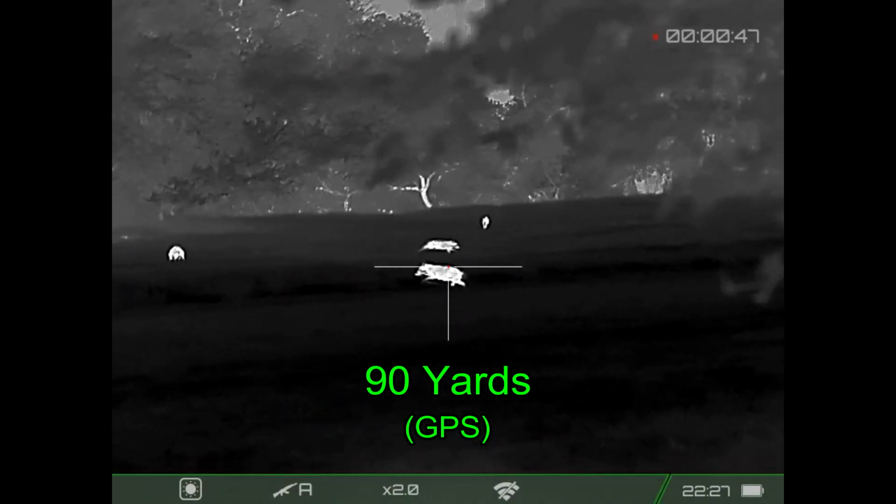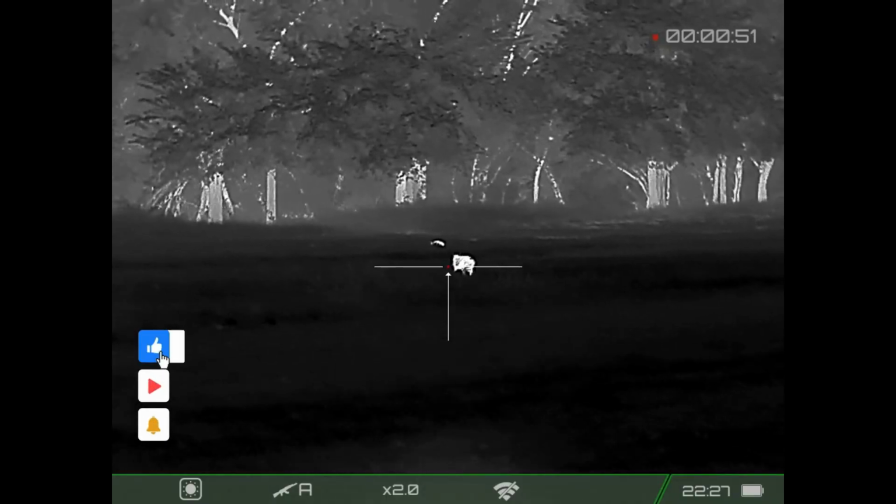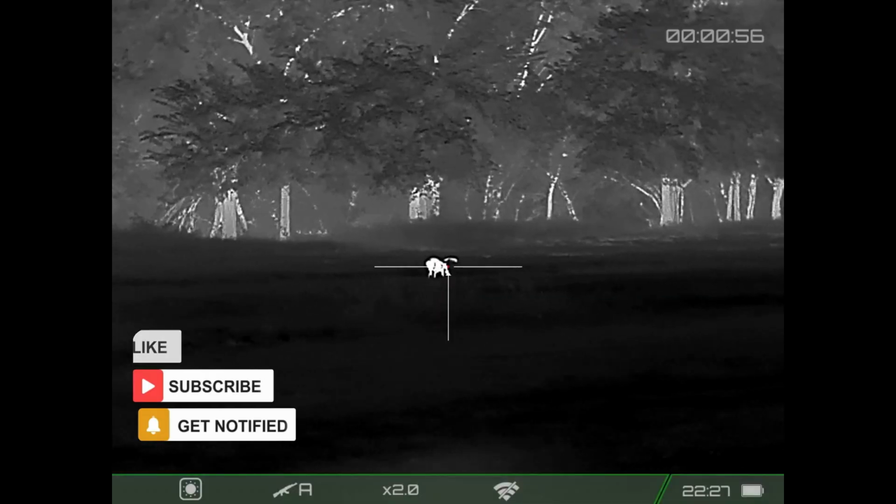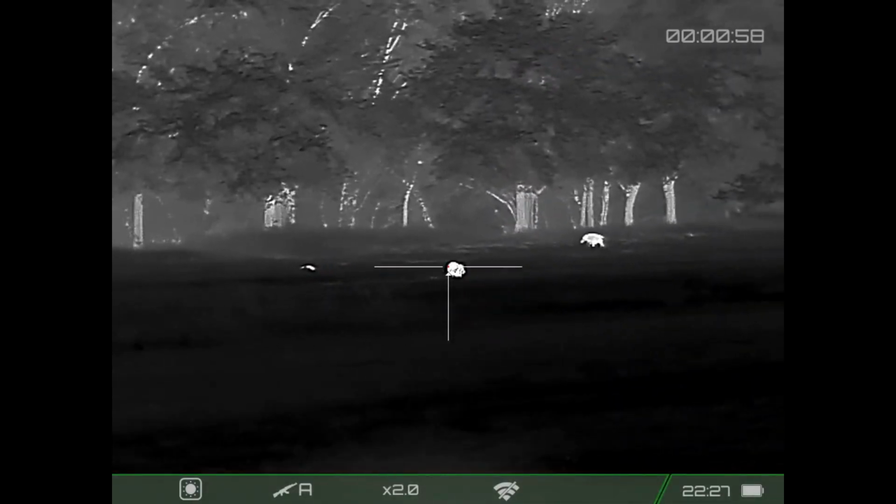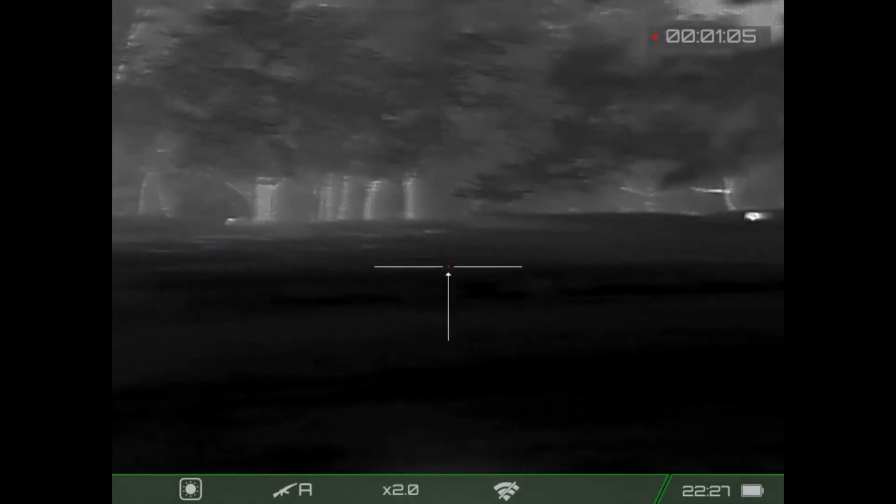And I've got 2 hogs down, and I left the wounded hog that you see off to the right. So I'm trying to pick up this hog. I hit it a second time, open it up. And my previous wounded hog is going to disappear down into the creek.